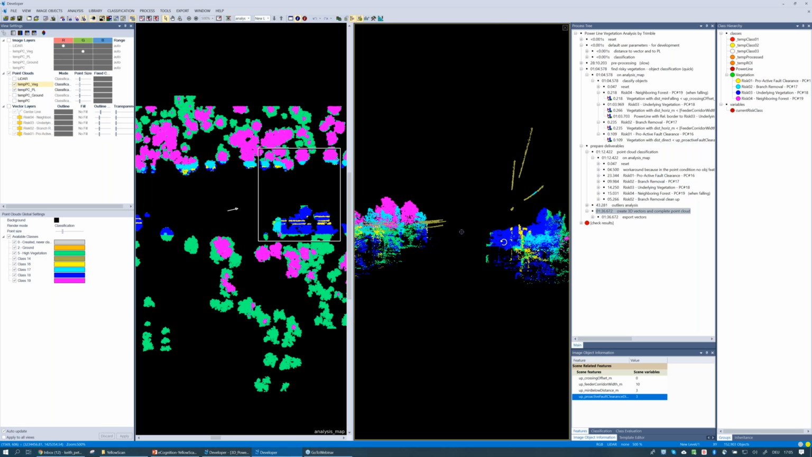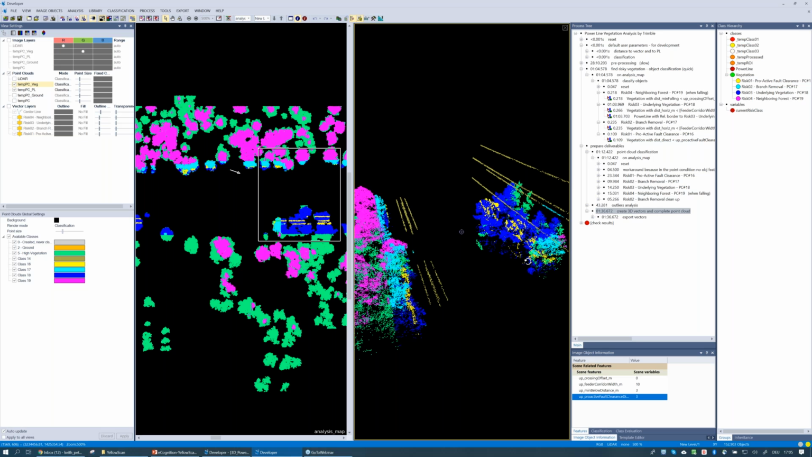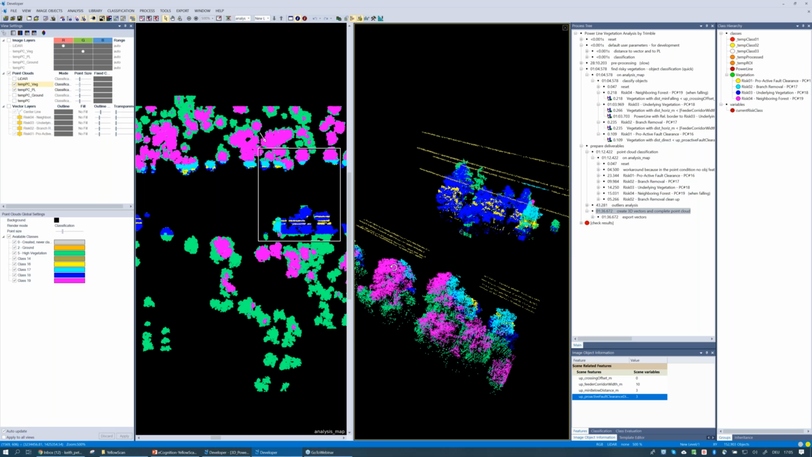Excuse my lack of professional terminology, I'm not from the power industry. But here we can see the results. We've classified these. Our points are available in 3D.